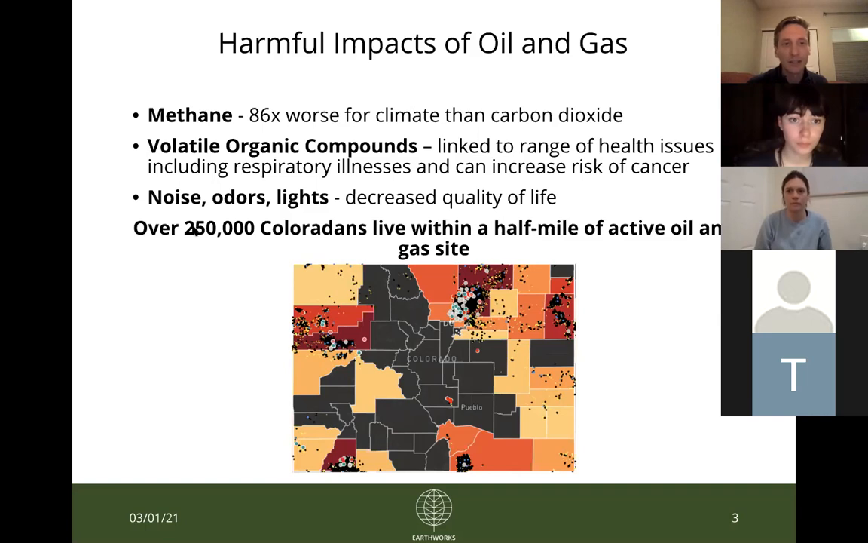And so I'll just say with this number, this over 250,000, that is based on 2010 census data. So I think especially in Colorado, with the population growth over the last 10 years, we can be pretty confident that that number is unfortunately quite a bit higher than 250,000 Coloradans at the moment.